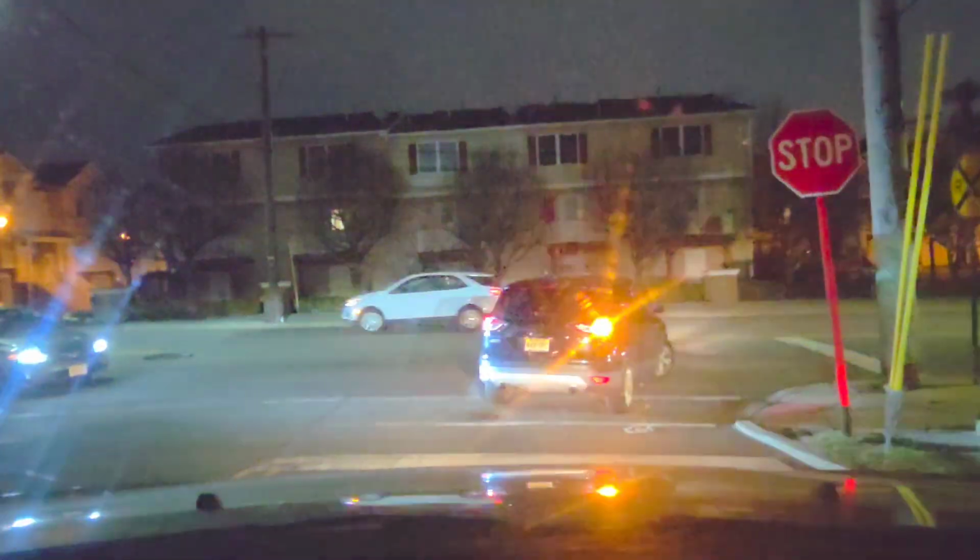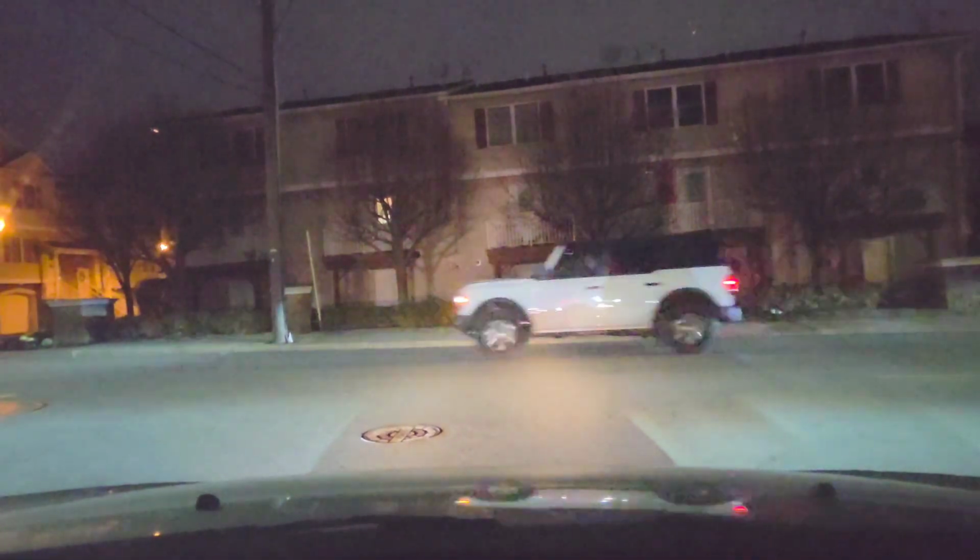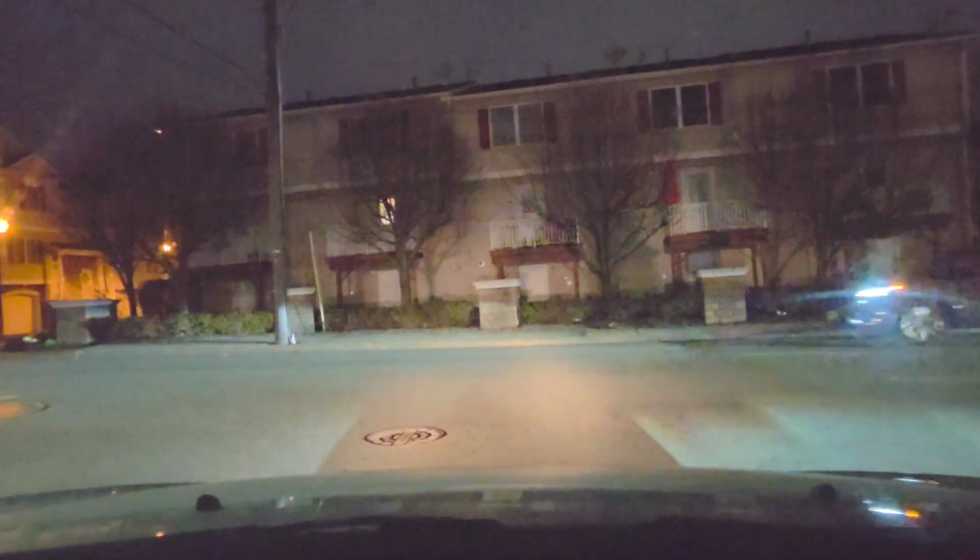So this Midland Ave is a really highly trafficky road, so it might take a while to get across here. I'll do my best to inch my way in until somebody kind of lets me go. Don't want to inch your way too much.